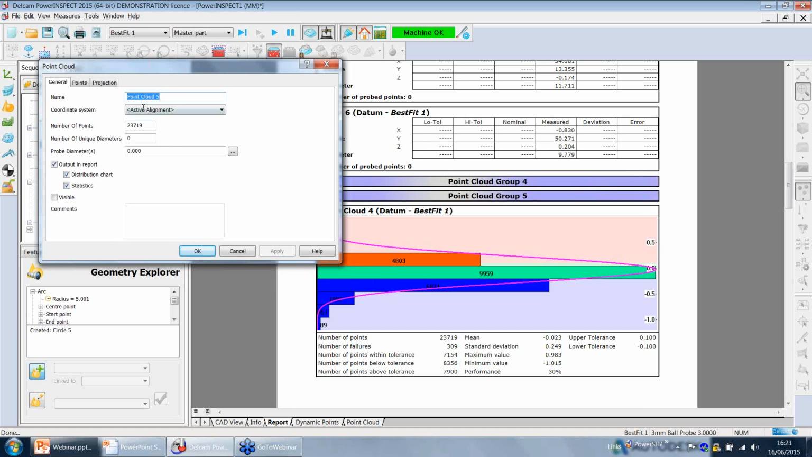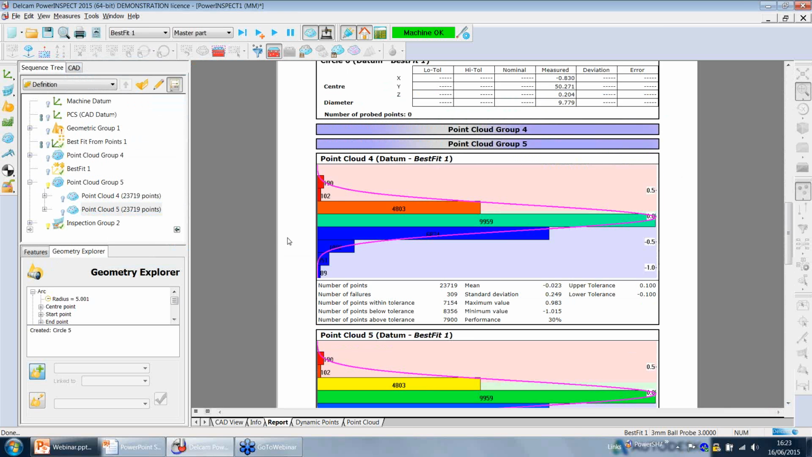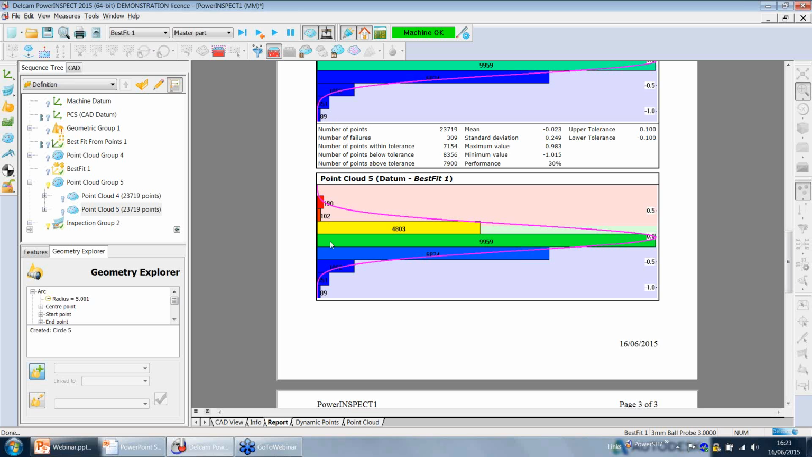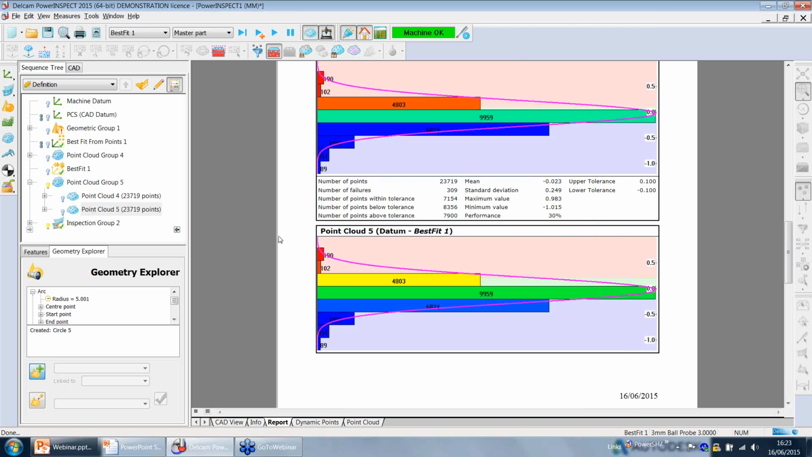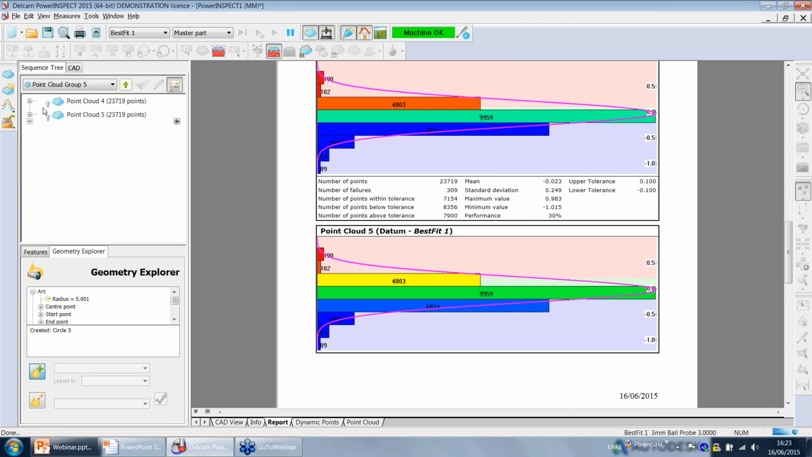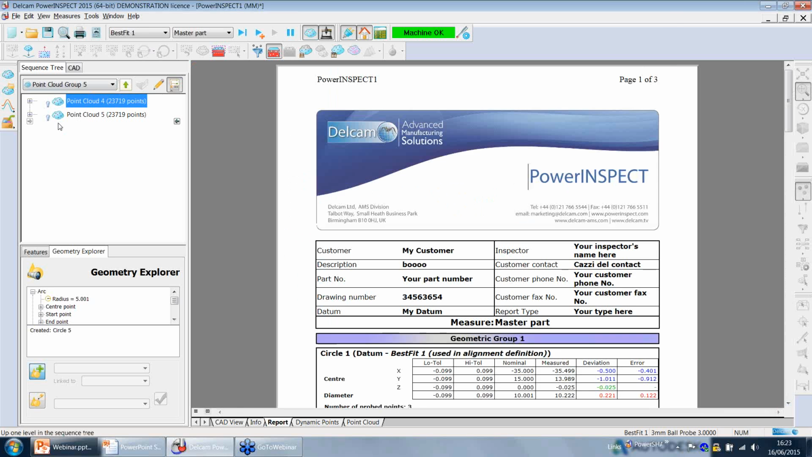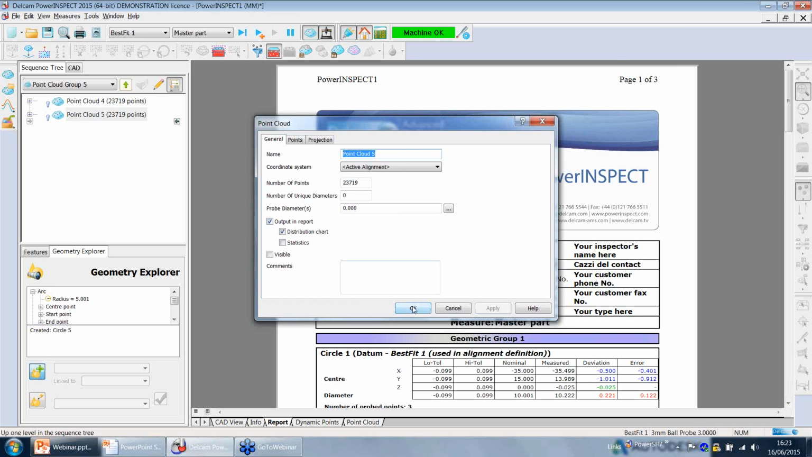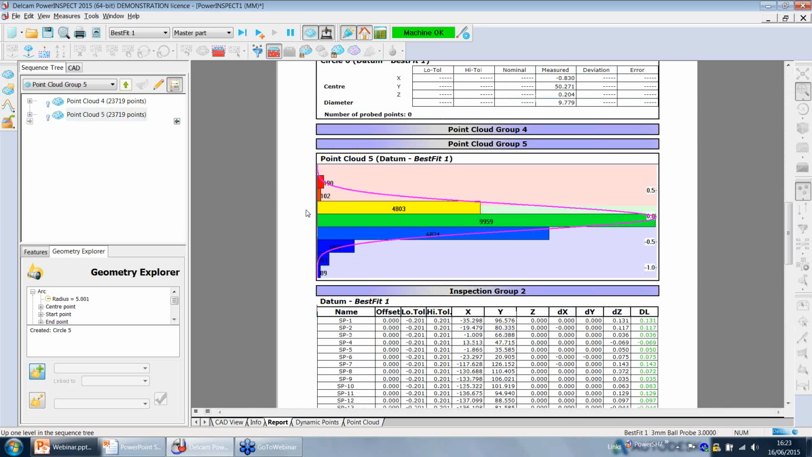I want now just the distribution chart without statistics, okay? Yes, this is the group, the point cloud group and the point cloud 5. If I want to output just this in the report, I will see one single chart, exactly what I want.